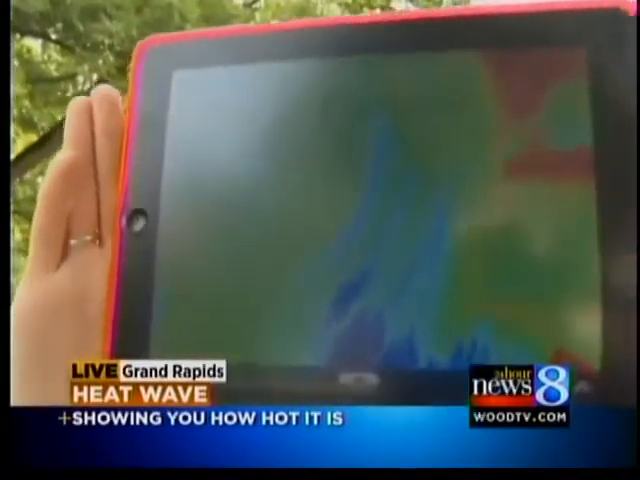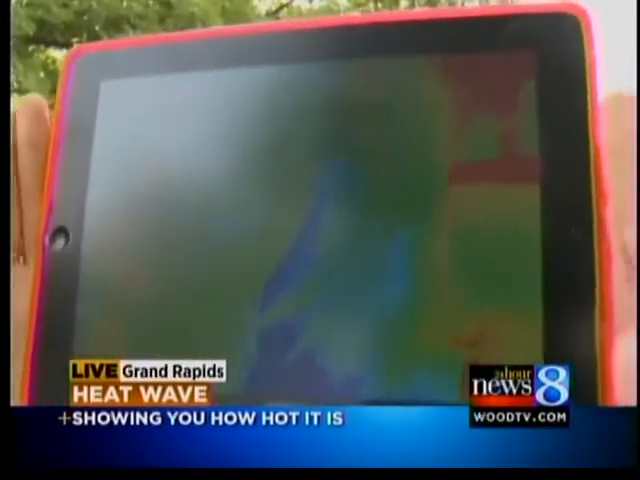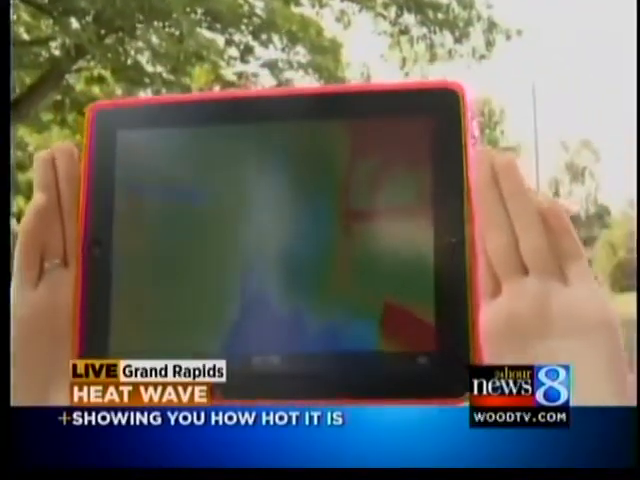In general, what you'd think would be true generally tends to be: things that are hotter are like metal, things that are darker are a little bit hotter than things that are a bit lighter. But the general rule seems to be to check ahead of time, because even the firefighter that we were talking to was a little bit surprised that that plastic slide was so hot, but he did point out that a metal one would have been a lot hotter. Live in Grand Rapids tonight, Danny Carlson, 24-Hour News 8.